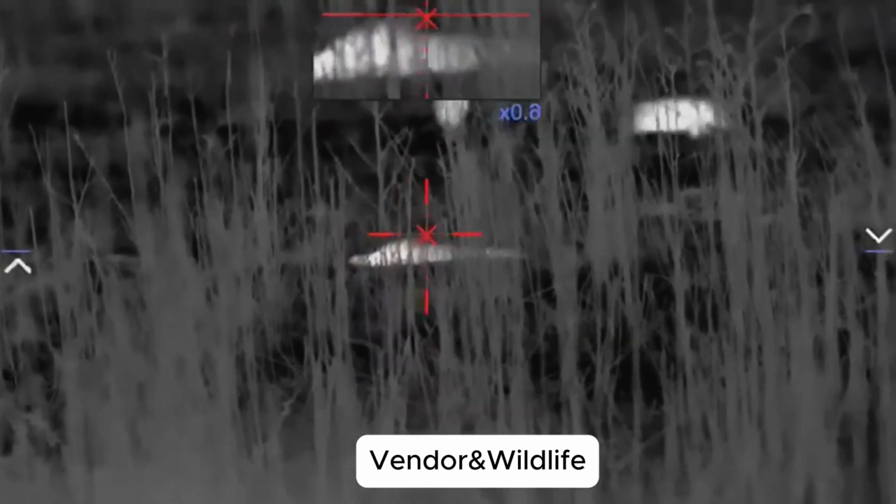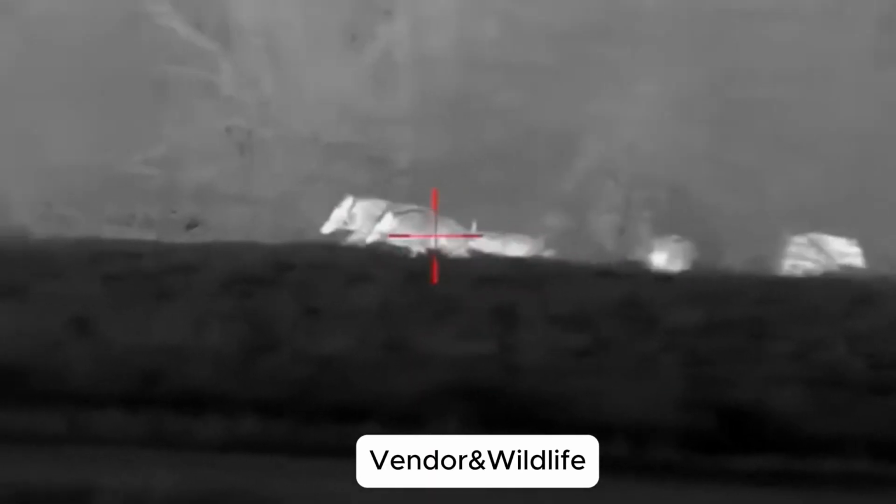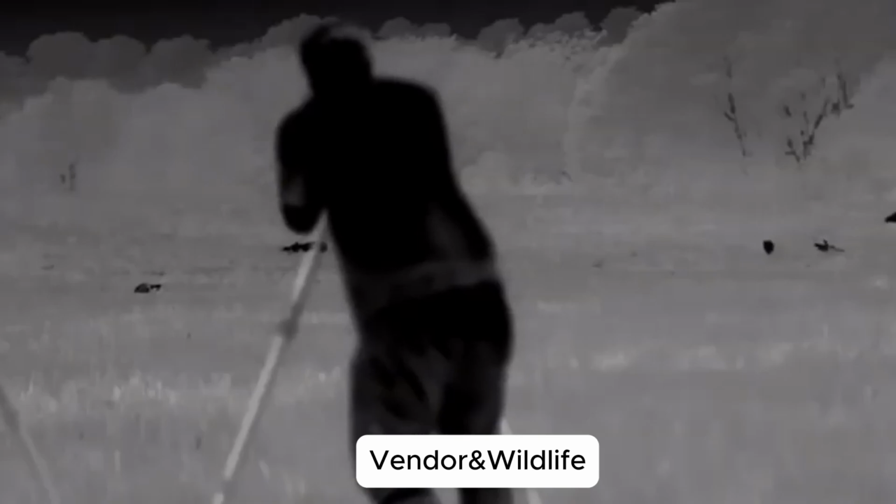Imagine this, you're walking home, arms full of groceries, when a shadow slides across your path. A monitor lizard, bigger than a dog, head tilting, claws clicking on asphalt. One wrong move, and it lunges.